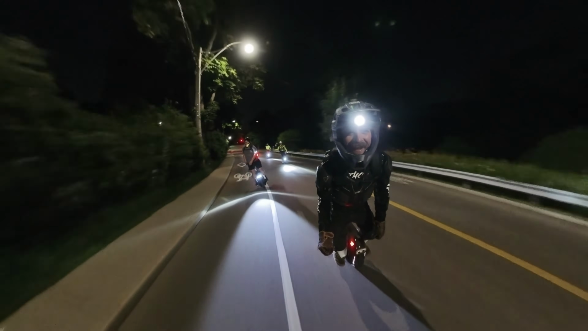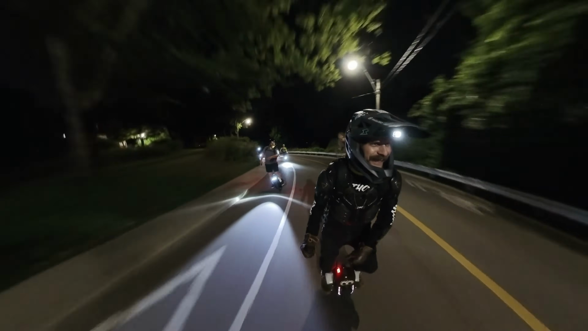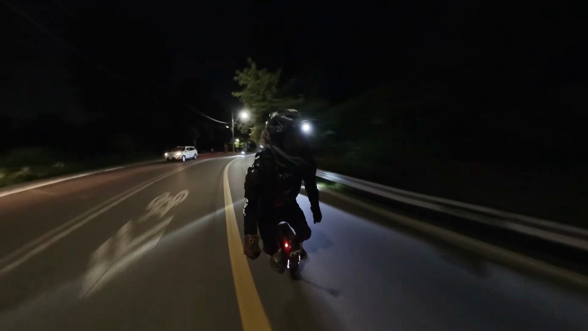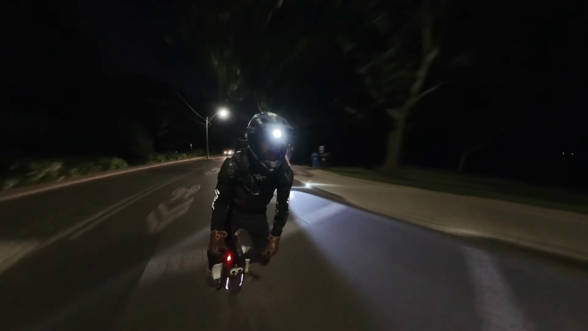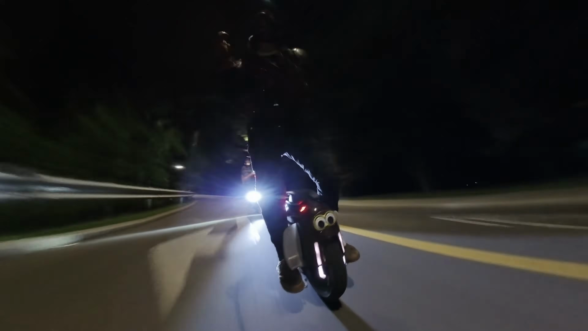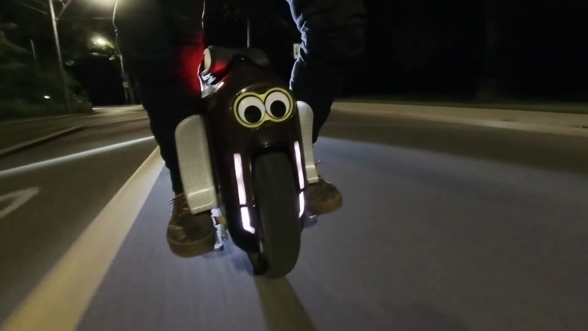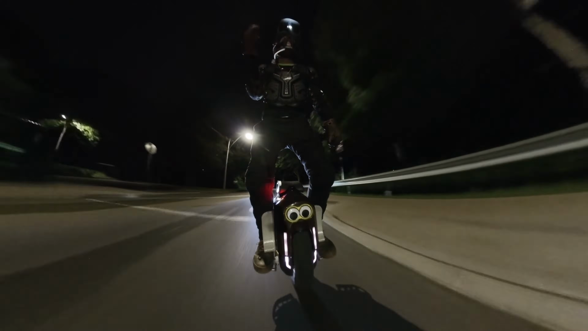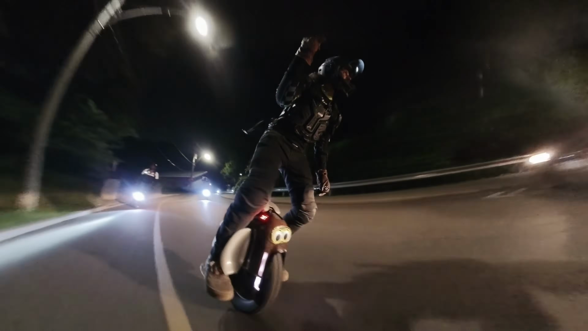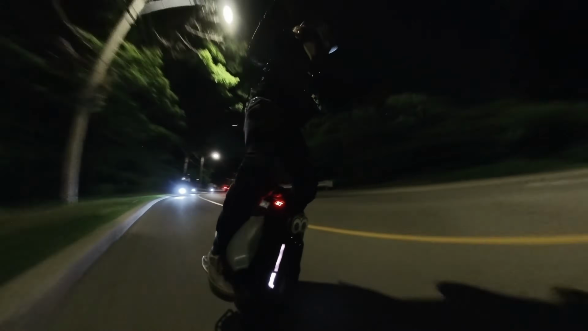He's riding a Sherman. That's the other wheel that I have. My favorite wheel. It's my favorite all around wheel and just the look of it and everything. So it's a fast wheel, and he's ripping on that. I had to catch up to him. I couldn't let him beat us on our home course.